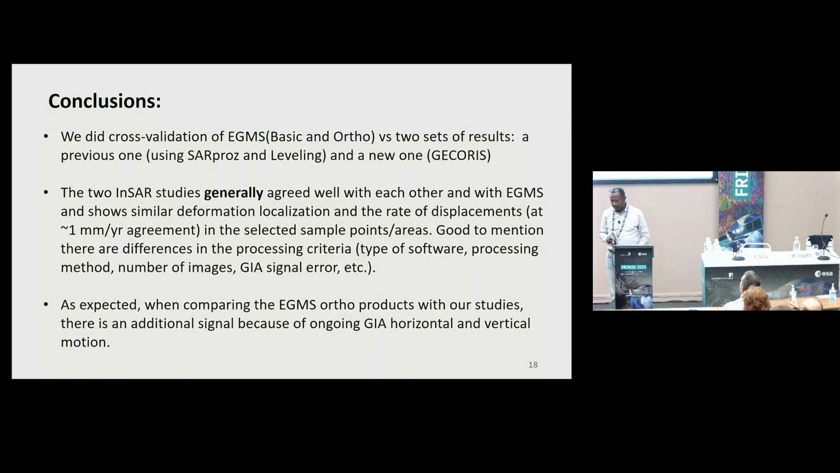The two InSAR studies generally agreed well with each other and with the EGMS, and show similar deformation localization and a rate of displacement with almost 1 millimeter per year agreement in the selected sample points and areas.